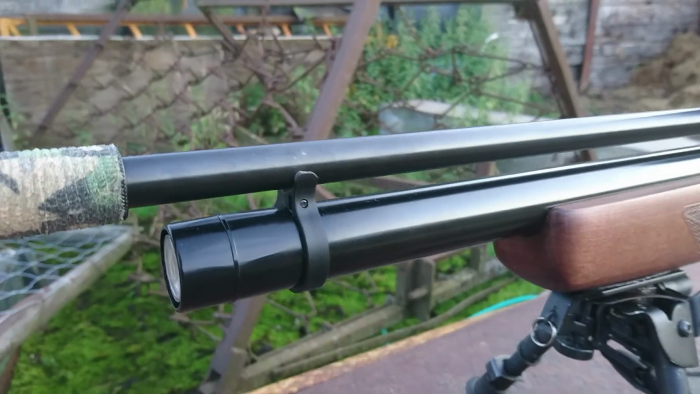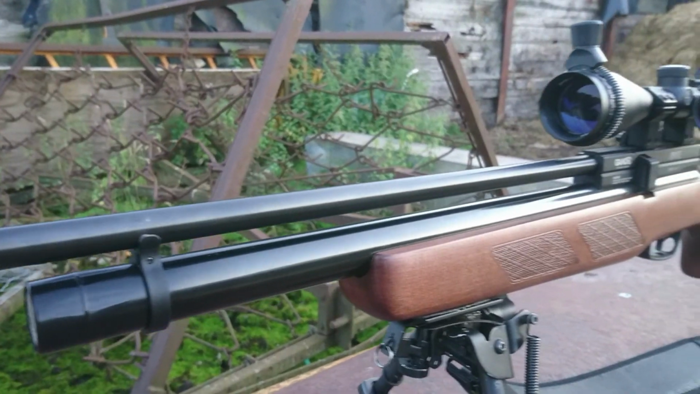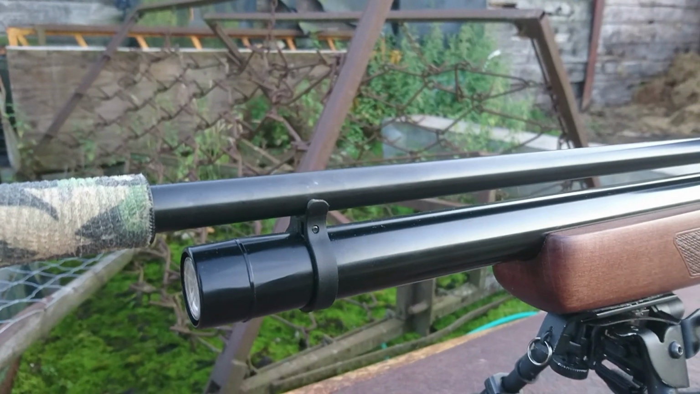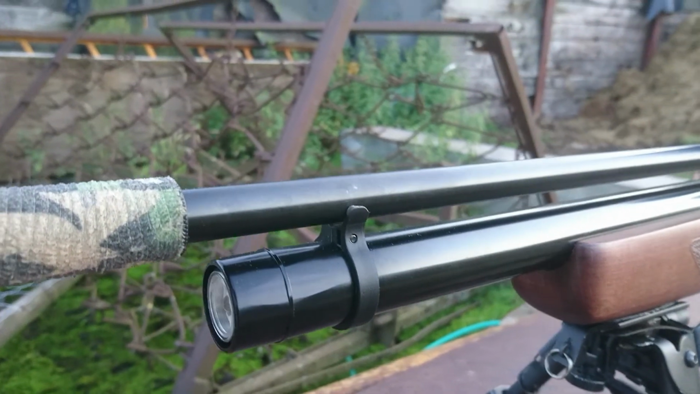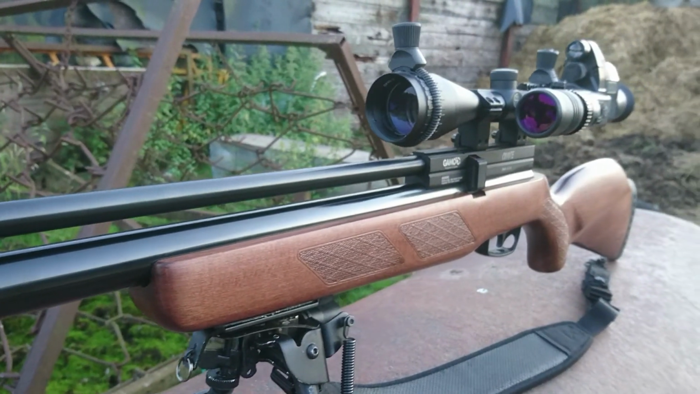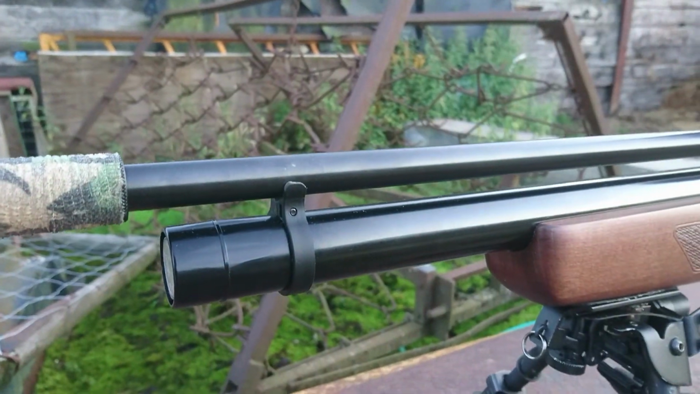I have actually written to BSA about this and I'm eagerly awaiting their response, but it's something I think could be improved. Certainly since I've done that little modification, I've had no point of impact shifts, so hopefully that's taken care of the problem.